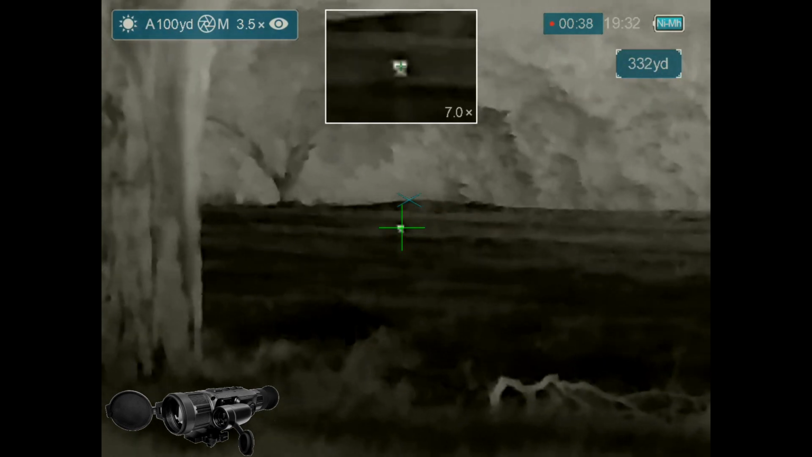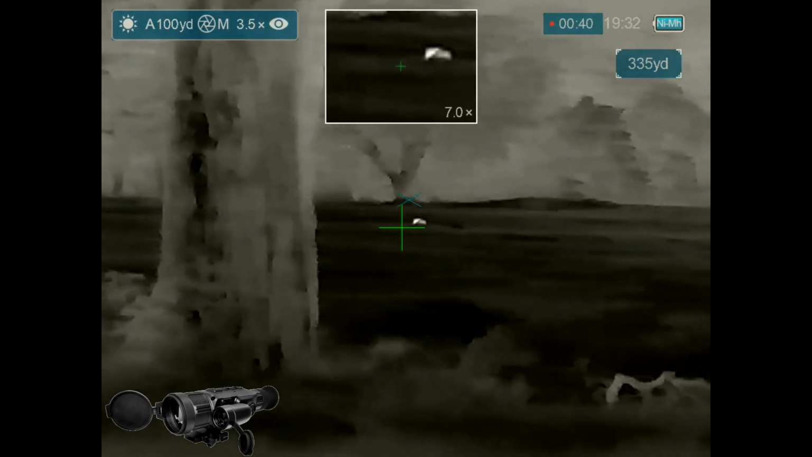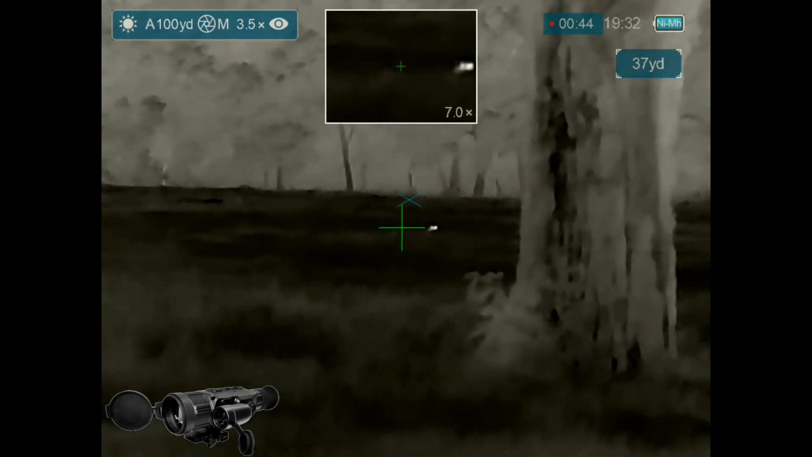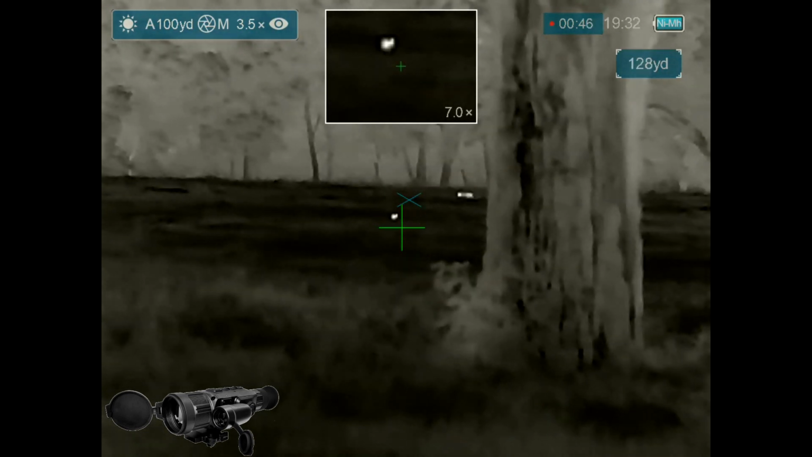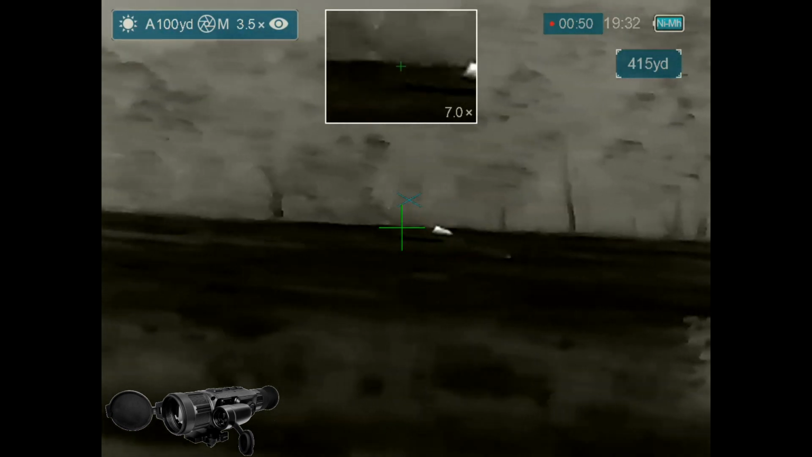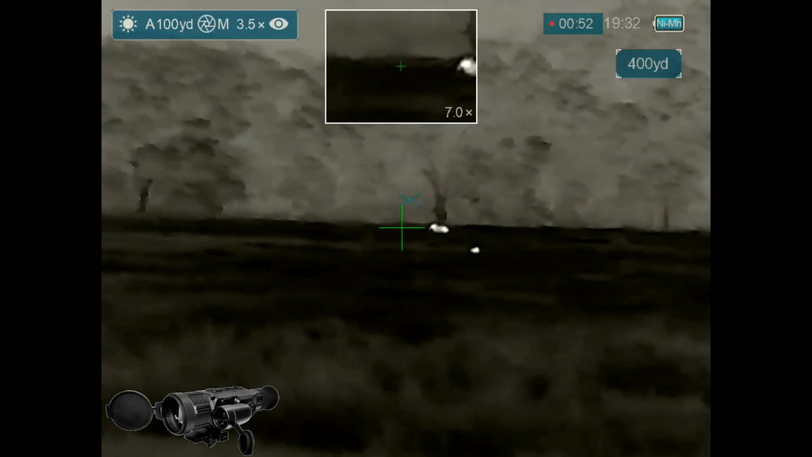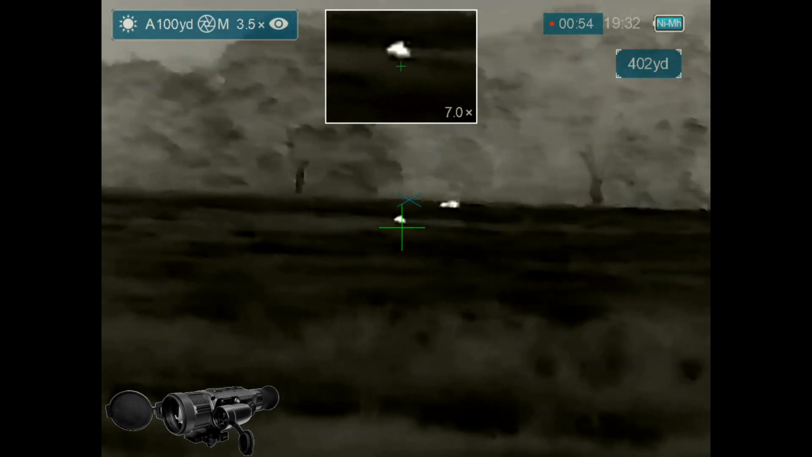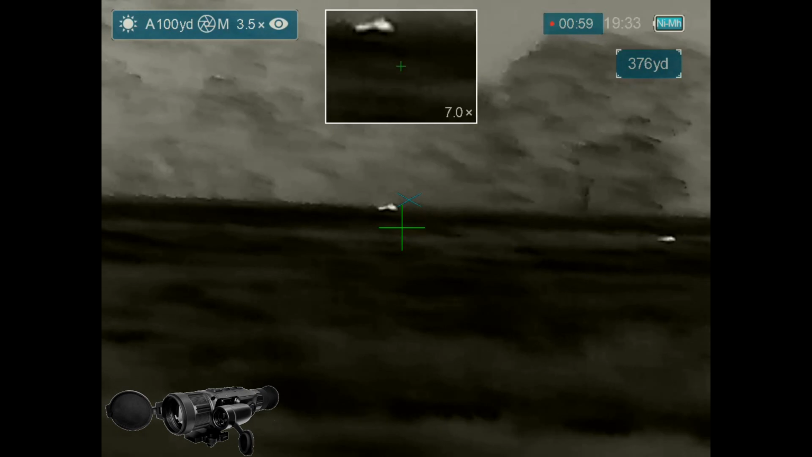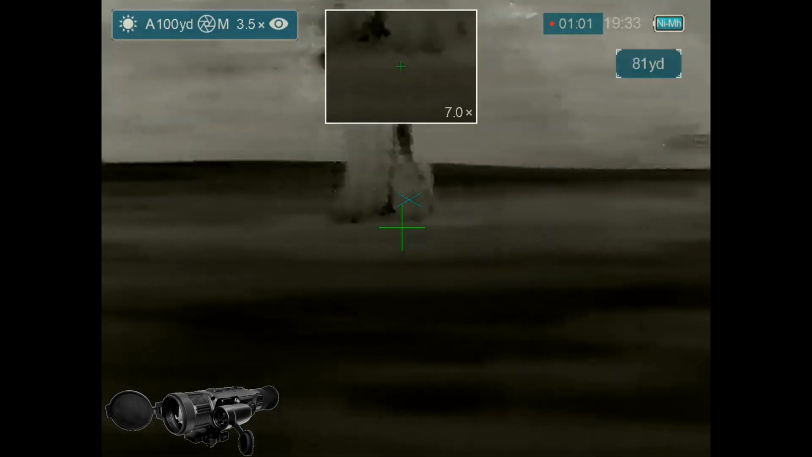And I track on this hog. And I think I'm going to get a shot on it. Not on this side of the tree, it doesn't look like, so I'm going to pan over and wait for it to cross the other side. I get distracted by the hog in the foreground. But I go back to the distant hog, and without leading the hog, take a shot, waste that shot, and that's my last shot of the night.